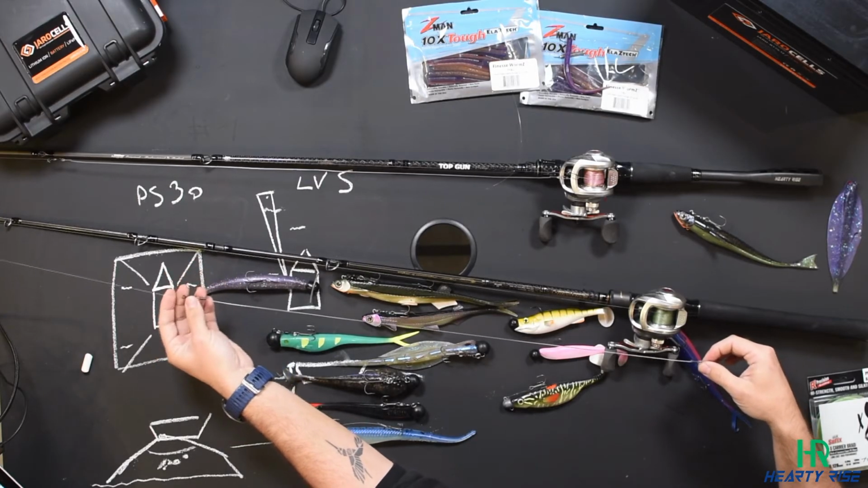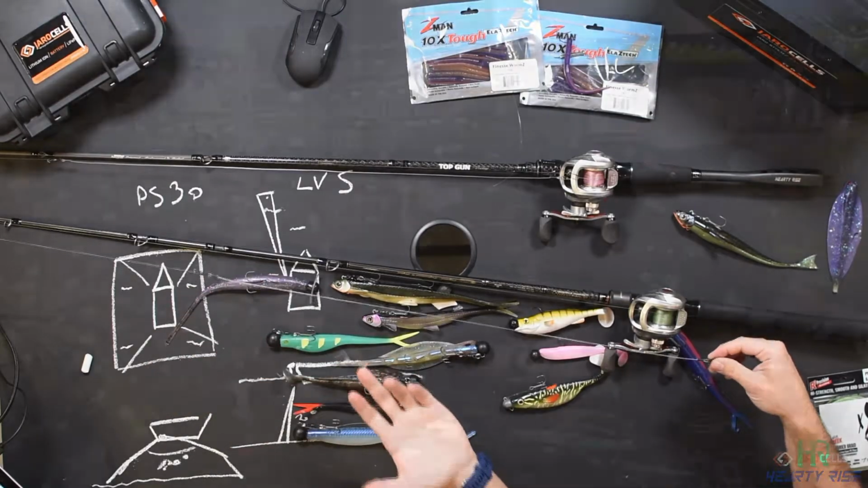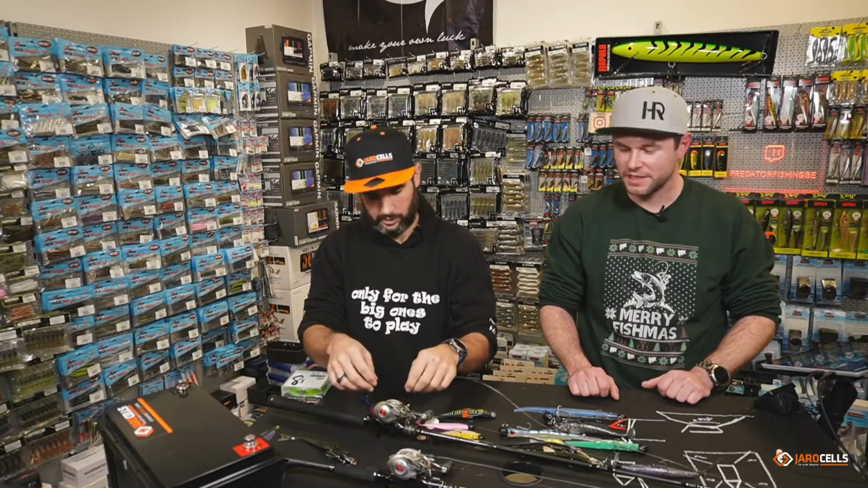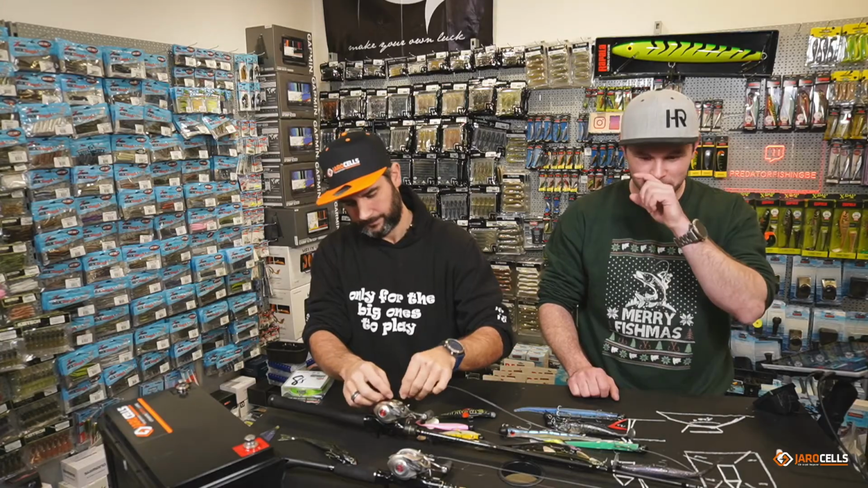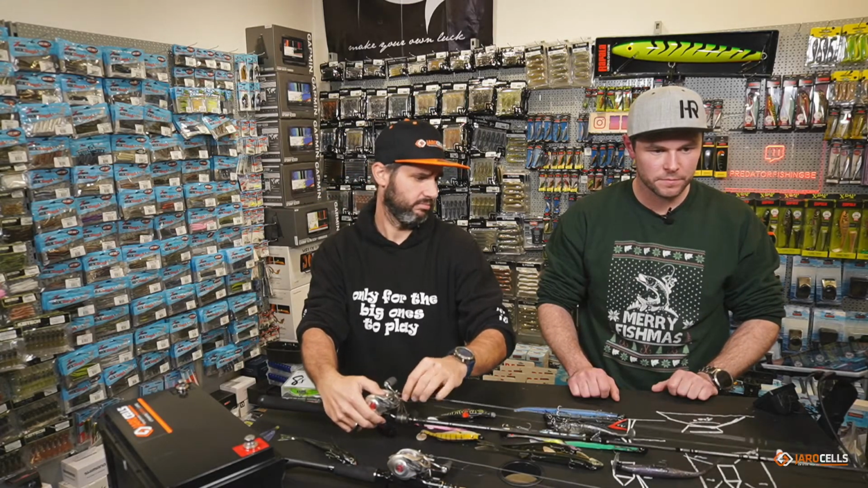I know a lot of guys use FG knot, but I cannot tie an FG knot in the winter. When it's freezing, I cannot do it. So always fluorocarbon. I just like it.